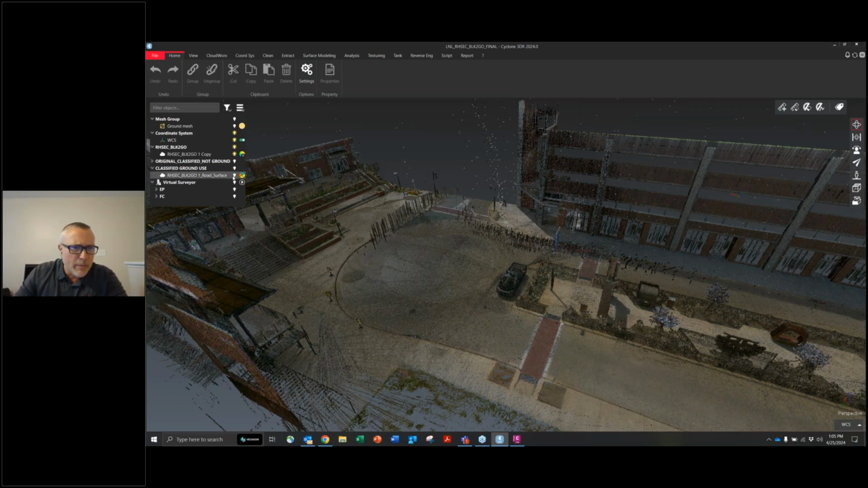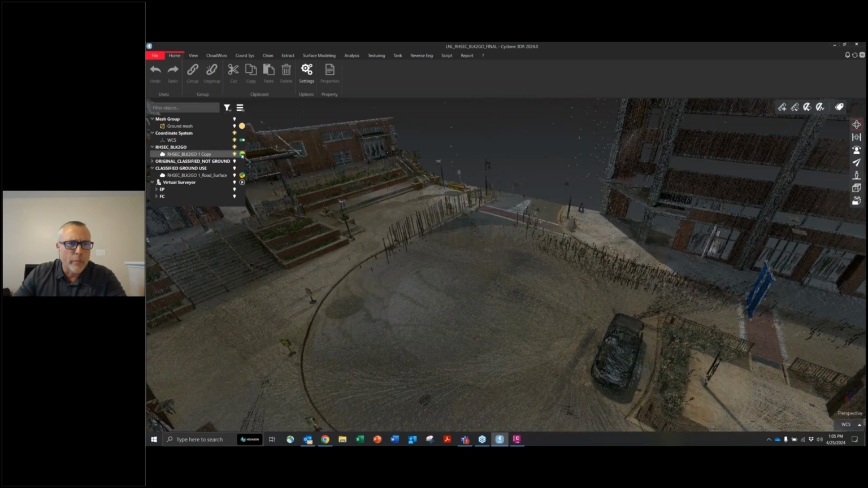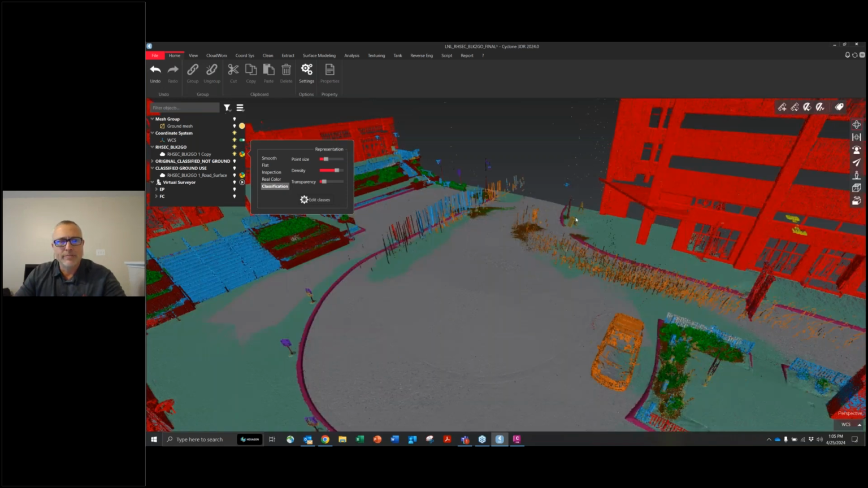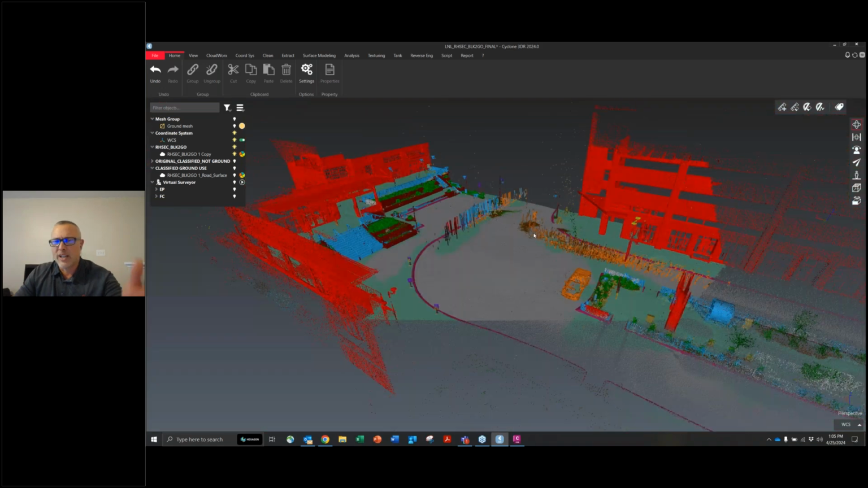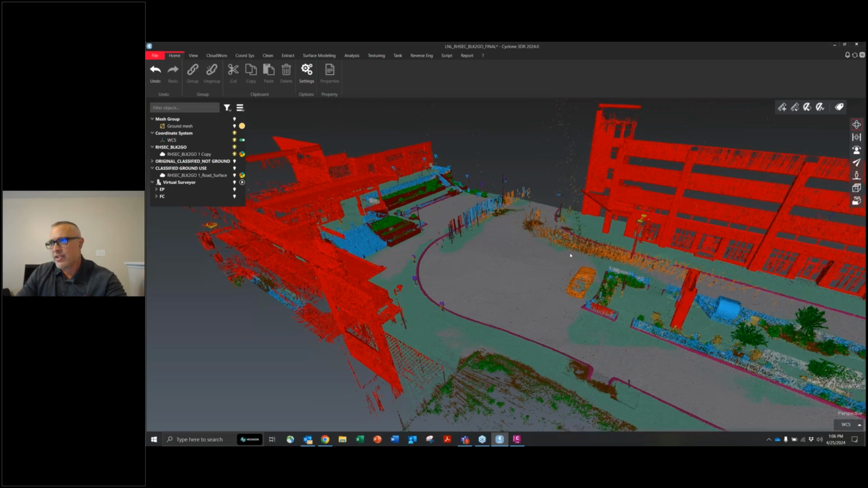Let me cut my layers on and off. So right now, this is obviously real world colors. Now, when I exported this from Register 360, the processing software, I went ahead and classified this, and I always recommend always try to classify. You can classify in Cyclone 3DR, you can classify coming out of Register 360, but classification is just really a fast, quick way to help you segment up your point clouds.